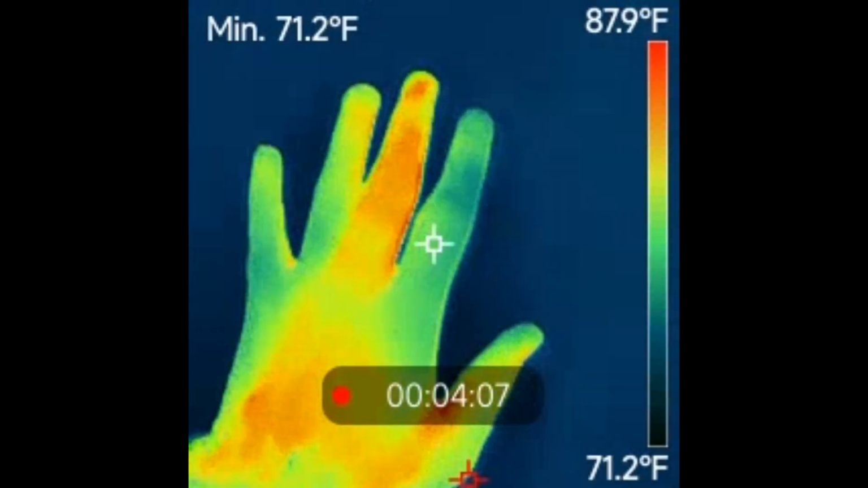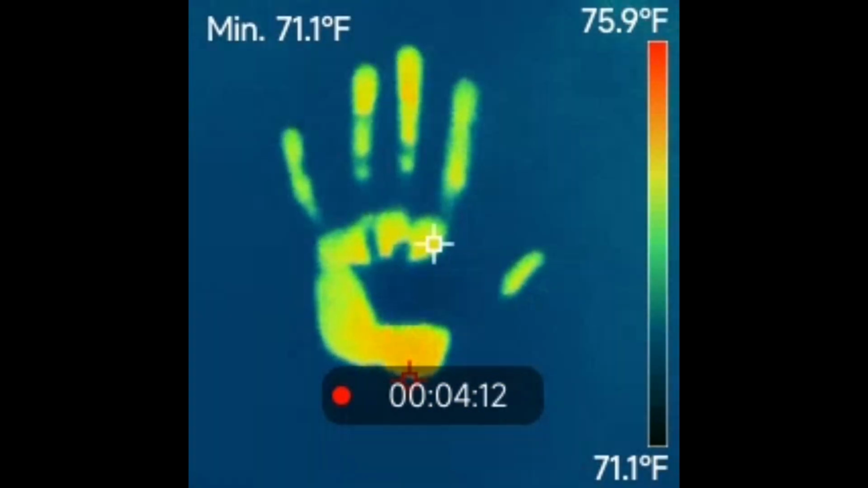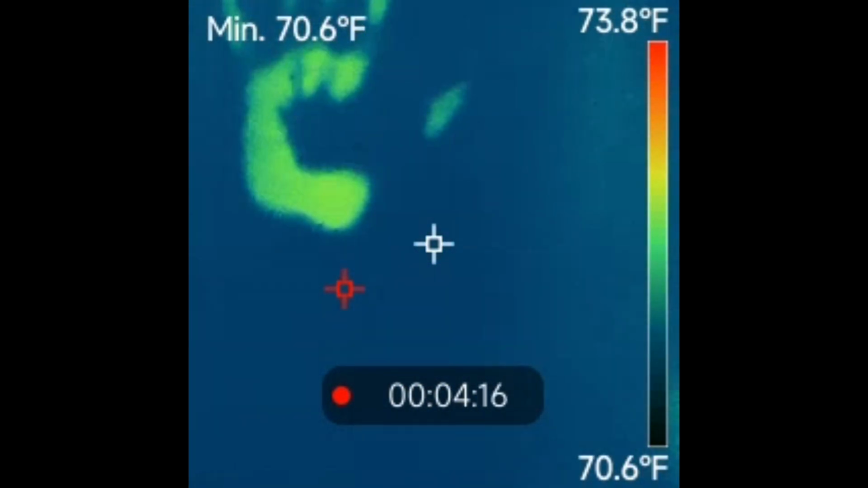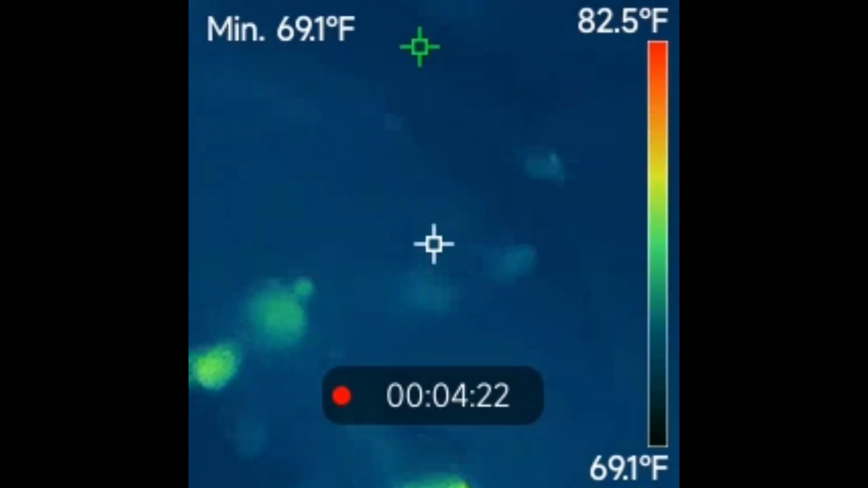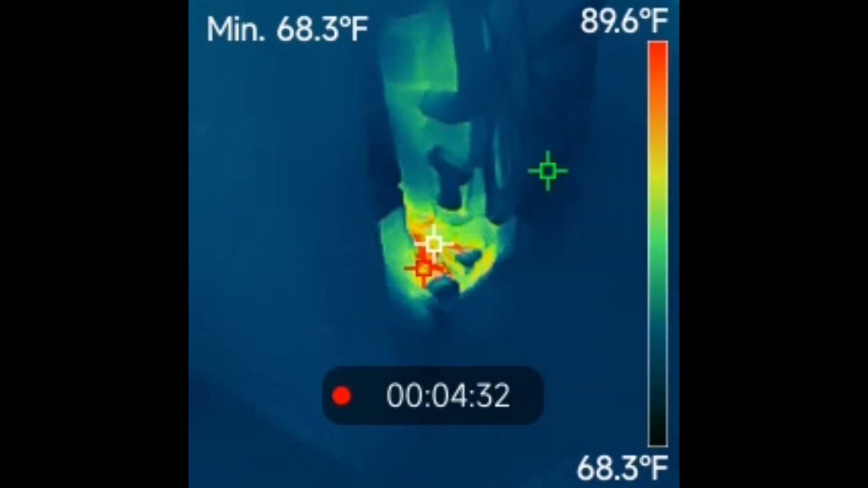And there's my hand. I'm just going to push it against the wall and show you that the thermal camera can pick up my handprint just like that. And then here we are looking down, and you can also see my footprints on the floor as well when I lift off. And there's a vacuum that just recently got done running.